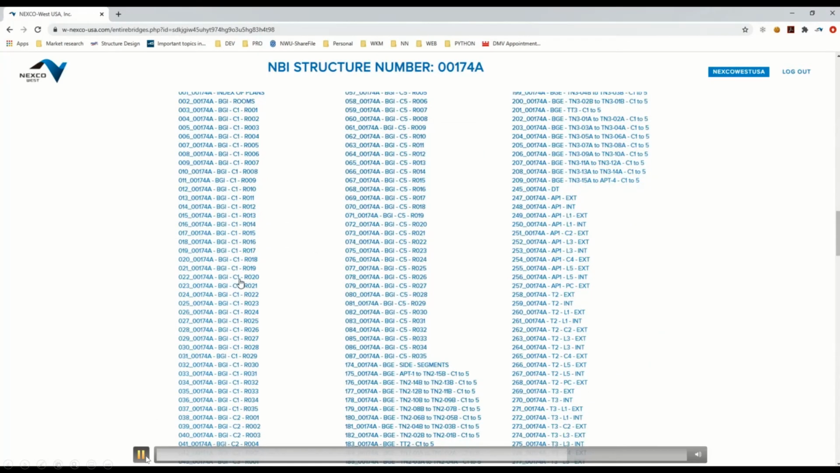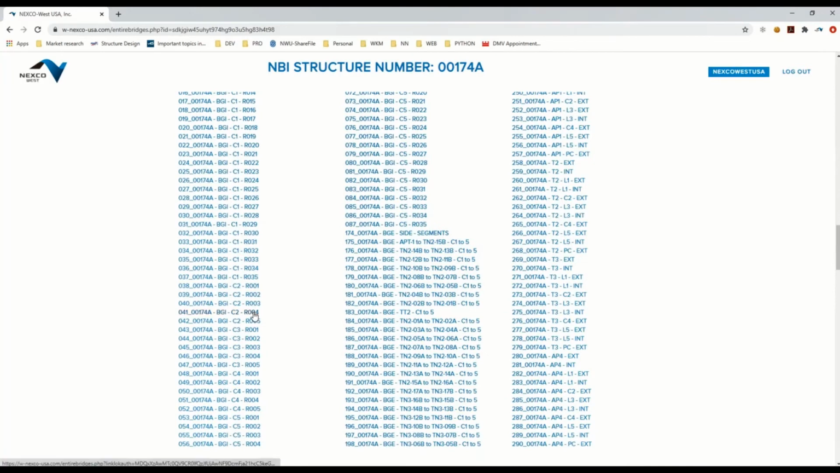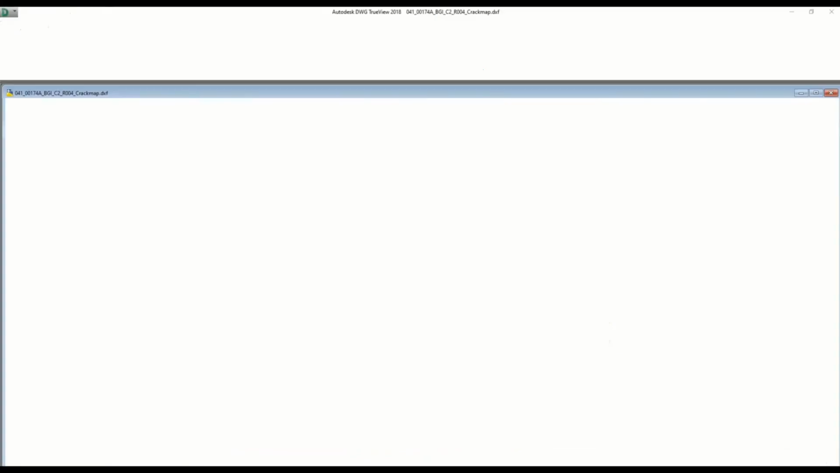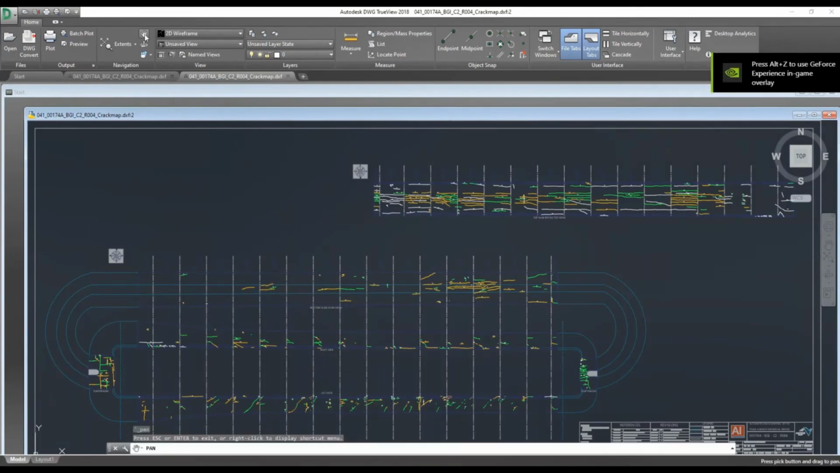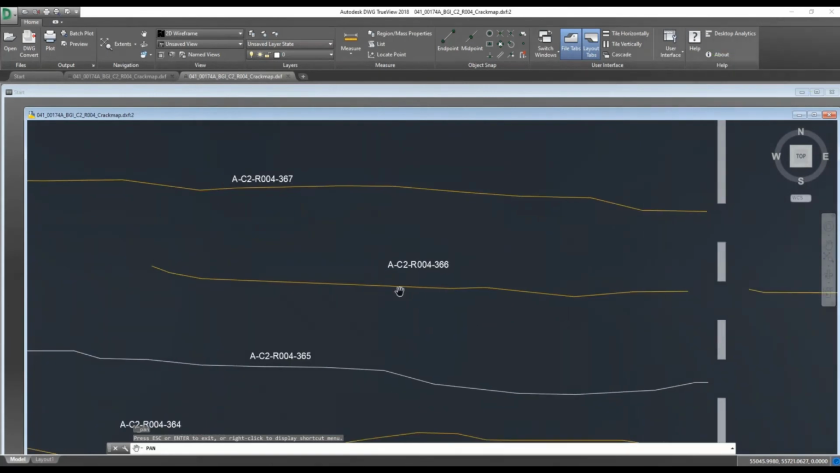We've also got the capability to download into CAD. So right here we're downloading a CAD file, and you can see on this file that we've directly downloaded from online, it's got all the crack shapes, labels, everything basically the same, just no picture.